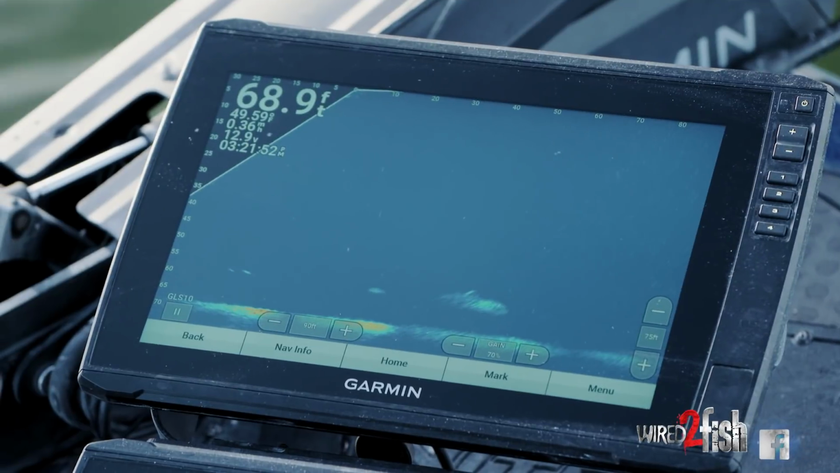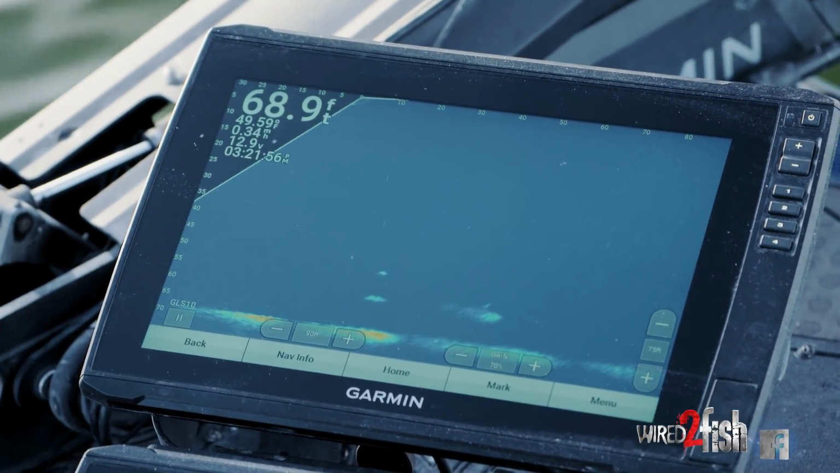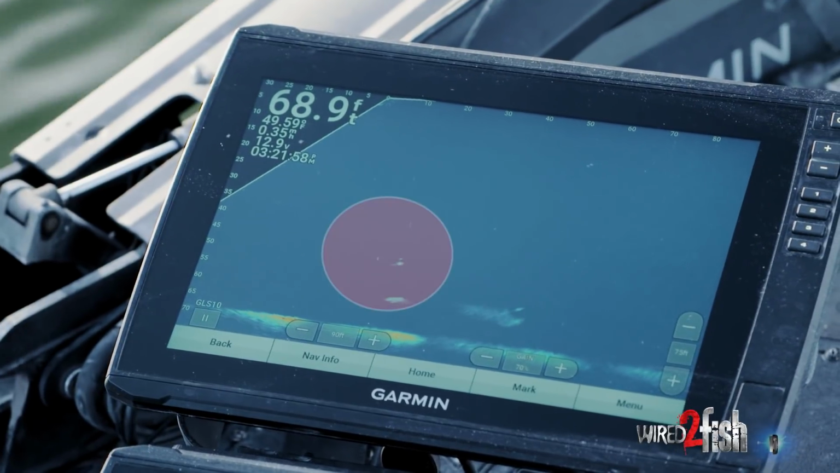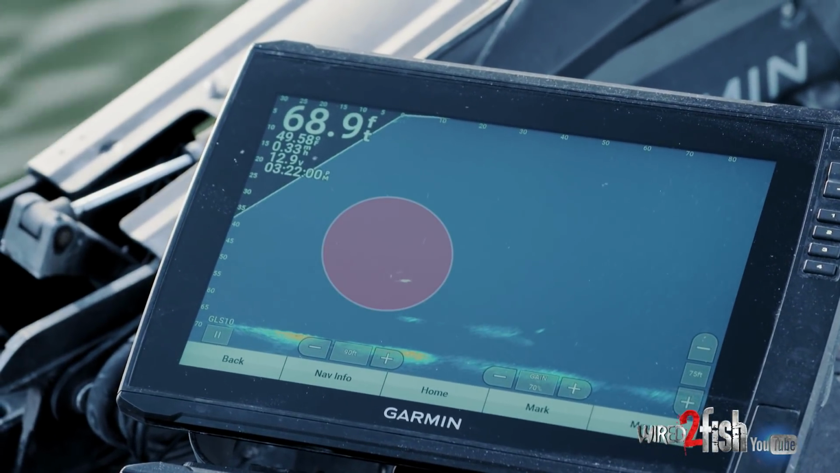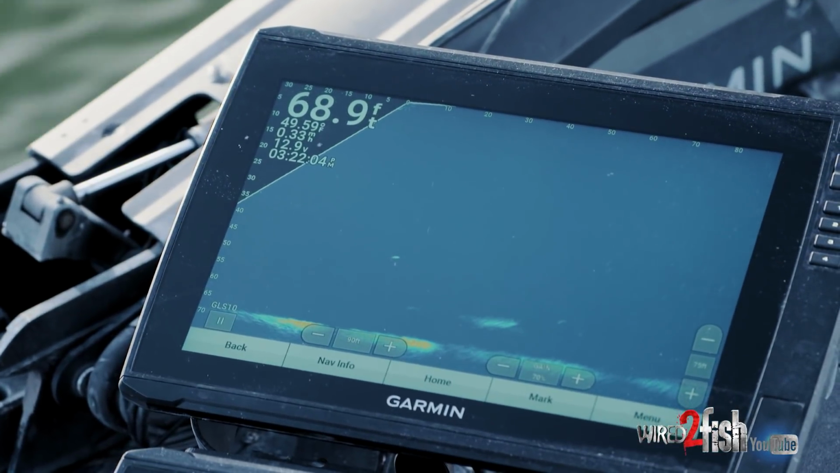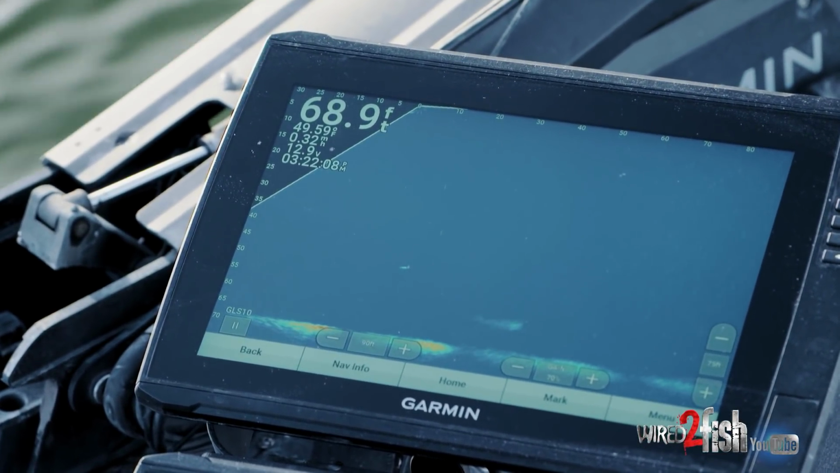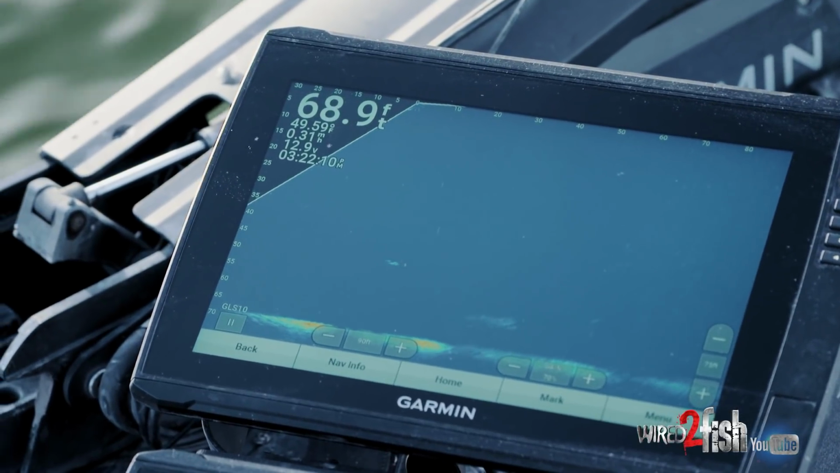He's chasing me. Now that I've got him interested, I'm gonna hold it real still and let him come get it. Oh, see, he's still after it. Golly, he's knocking it. He's still chasing it really hard. Oh man, I hooked him. I don't know if he'll bite again.